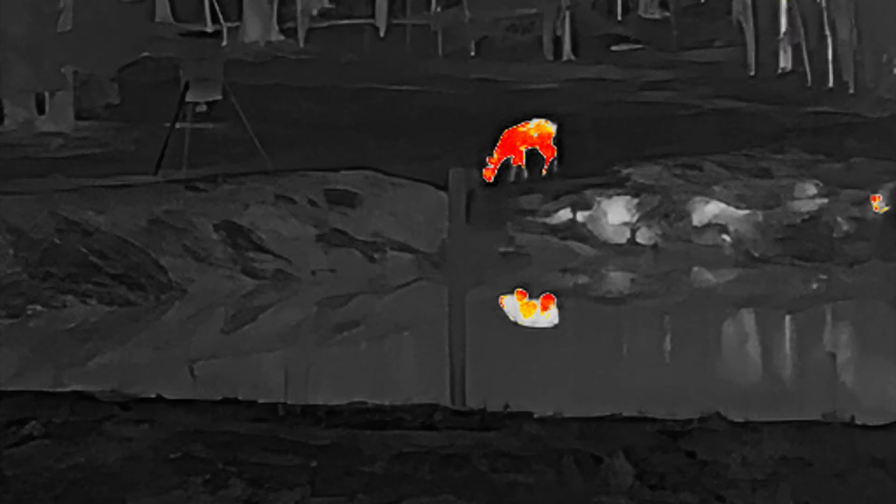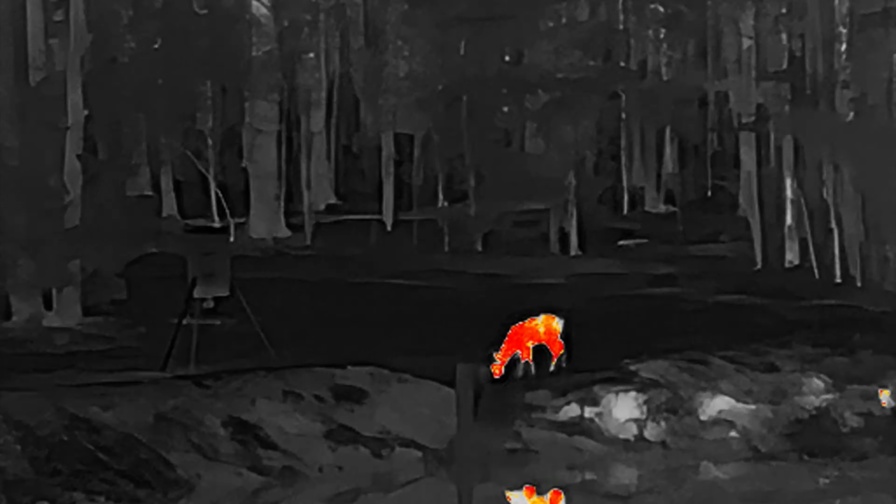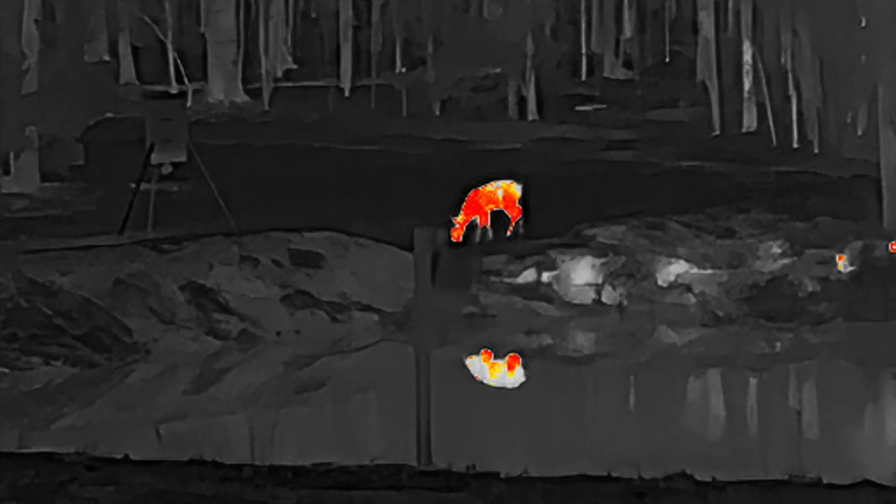Of course, as I was watching this deer, I was also looking in the background to see if there were any other deer out there. So I would occasionally scan around and look for other hot spots, and never saw any. I was kind of surprised that I didn't even see any other doe. You can still see some hot spots here and there, but they're obviously not deer. And there's a solar panel array on the right there. You can see it. It's a different color than the other stuff. And this goes on for another minute or two.